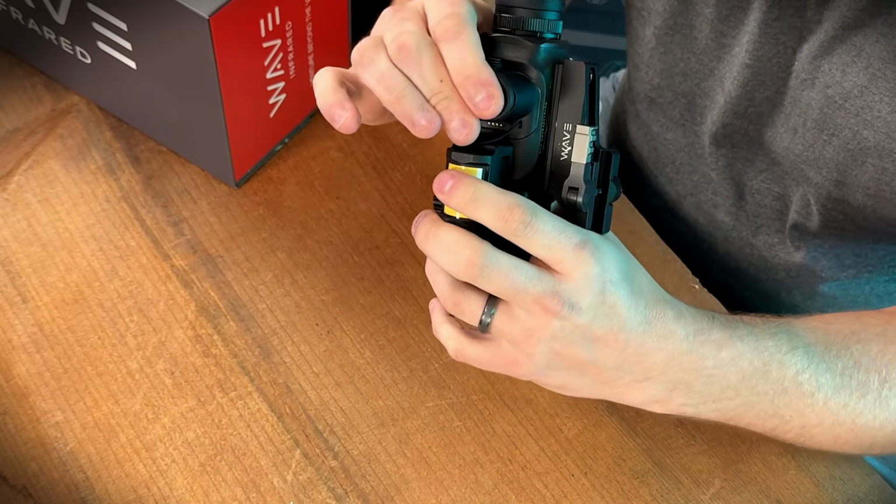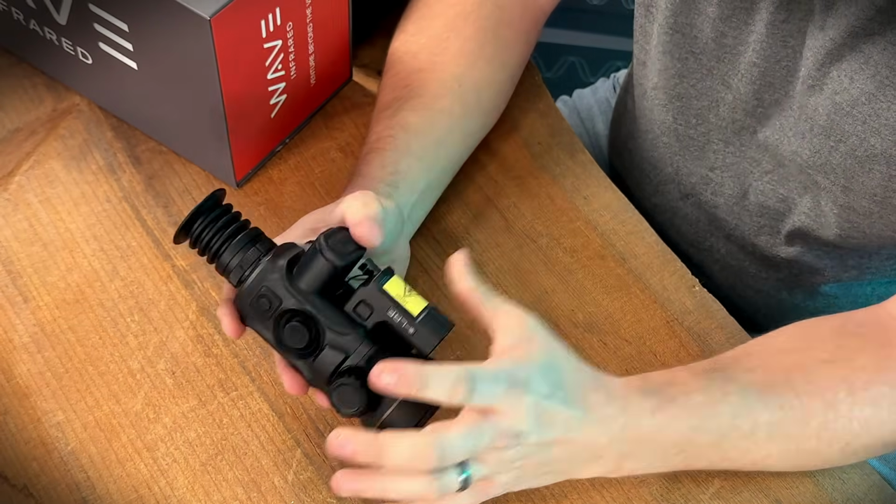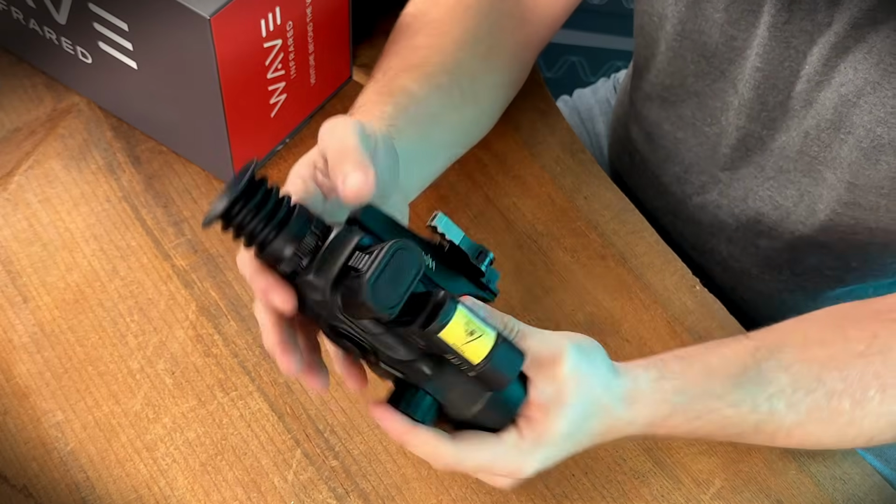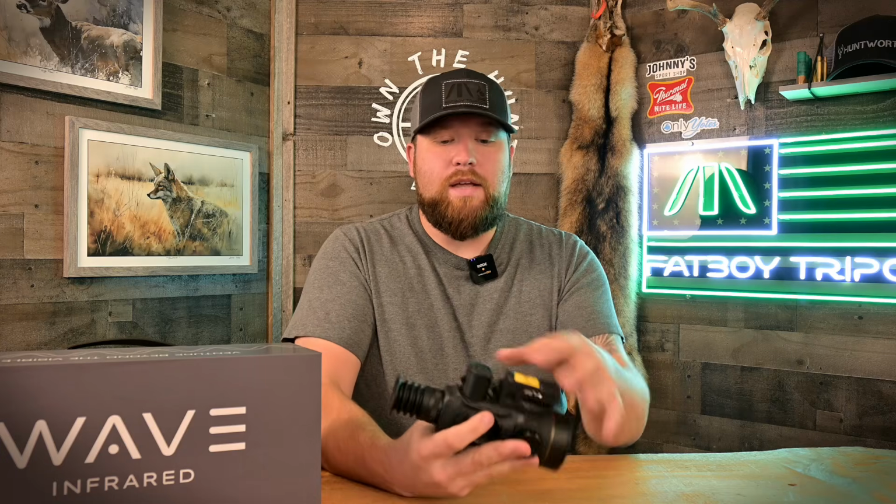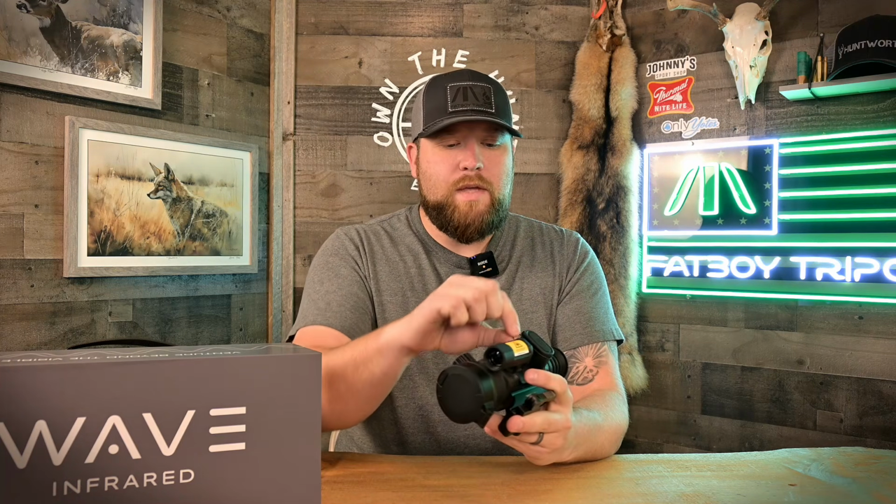All right. So it does take a little bit of a learning curve to get that door lined up. Push it hard. Get it seated really, really nicely. Once it's seated, you can't accidentally bump this button. It's not going to come undone, which I really appreciate. The other thing I appreciate is that Wave went ahead and tethered the battery door to the body with this nice micro cord, so you're not going to lose it.